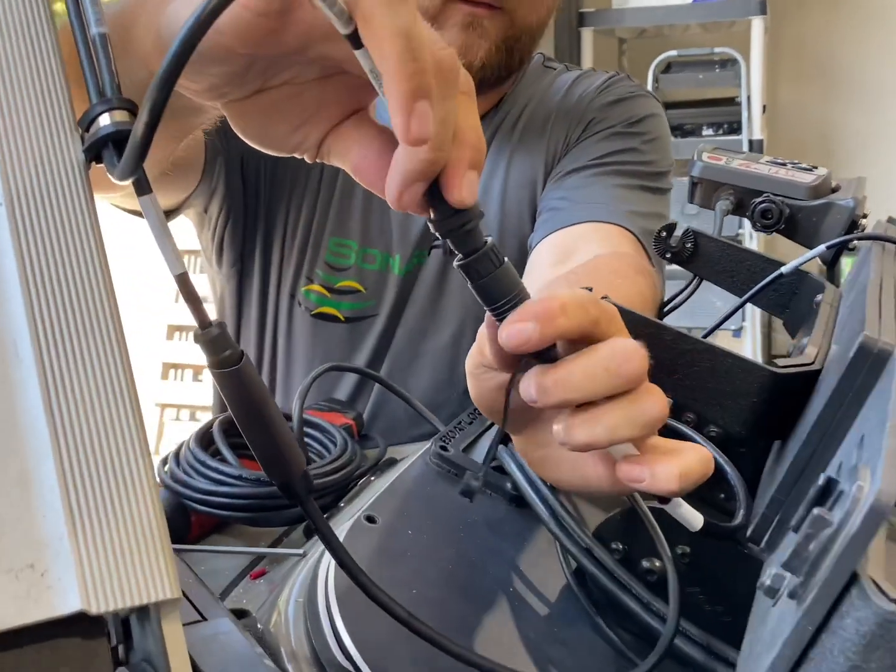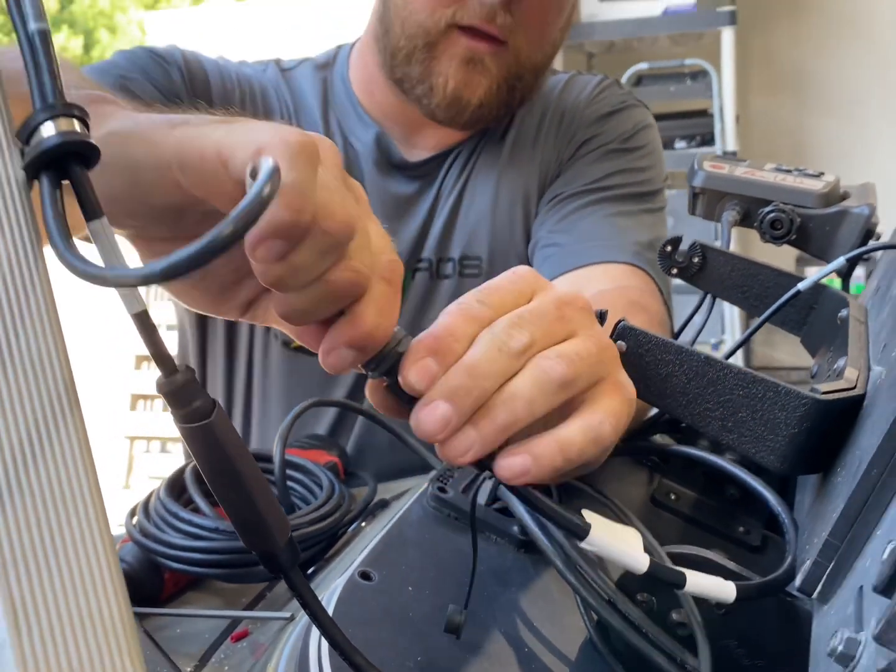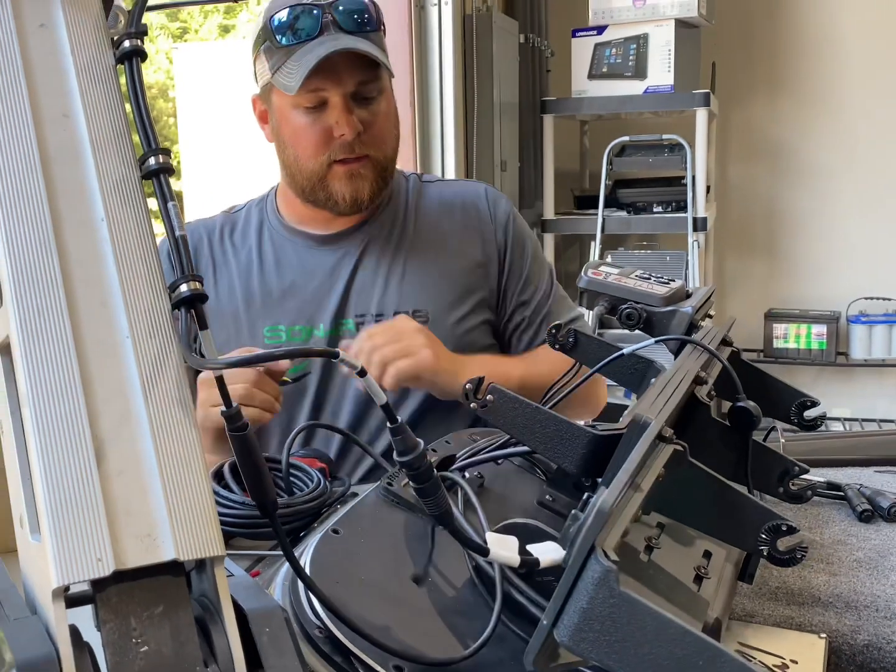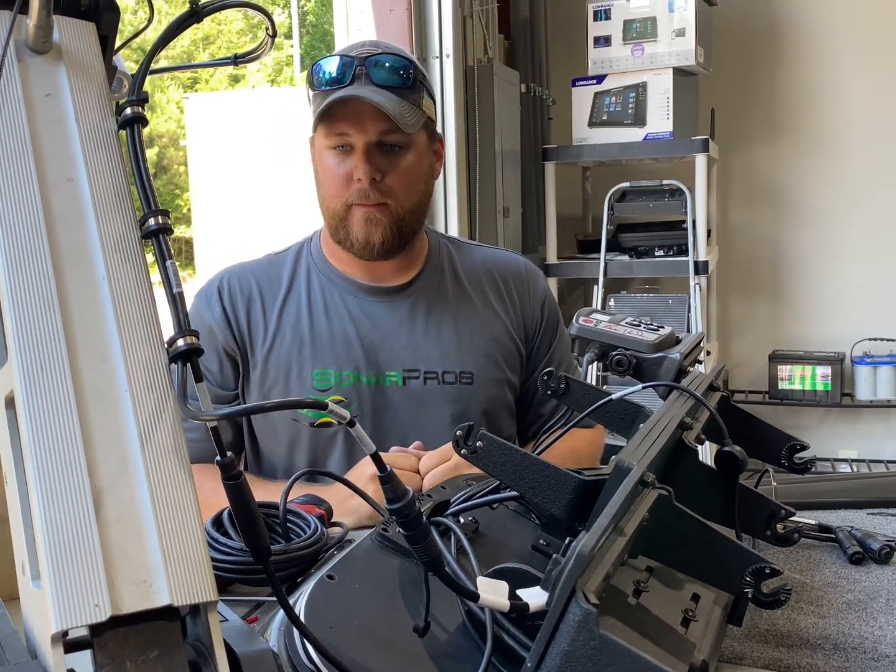Again, this install is really easy. As simple, as plug and play as it can get for the most part. So now that we got those connected, we're gonna start putting everything together and power all this up.